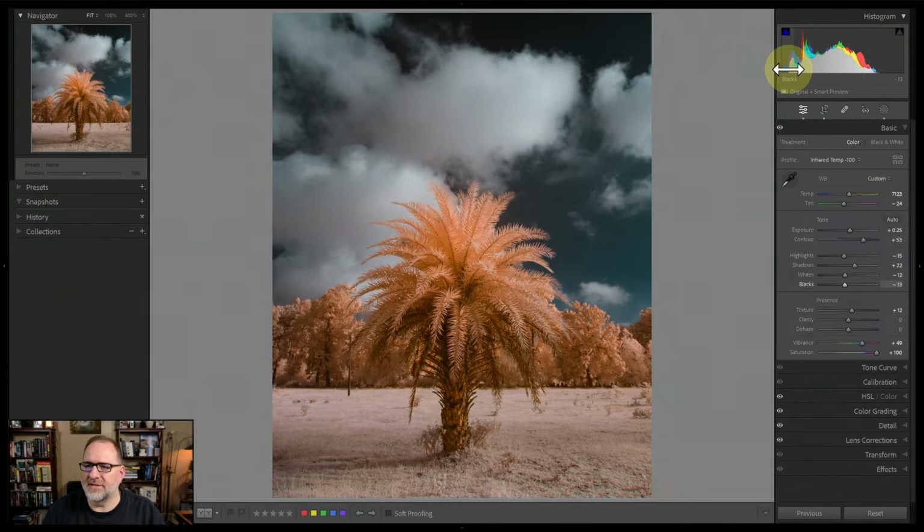So this is the blacks, this is the shadows, this is the exposure, sort of the mid-tones, this is the highlights, and this is the whites. You can see in the highlights there's very little up in this range, and there's almost nothing in the whites. To me, this is a good indication that this image is a little bit underexposed.